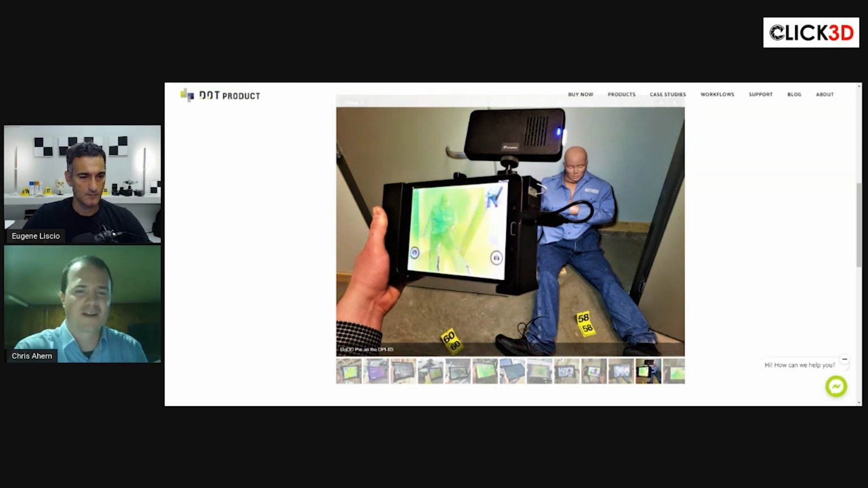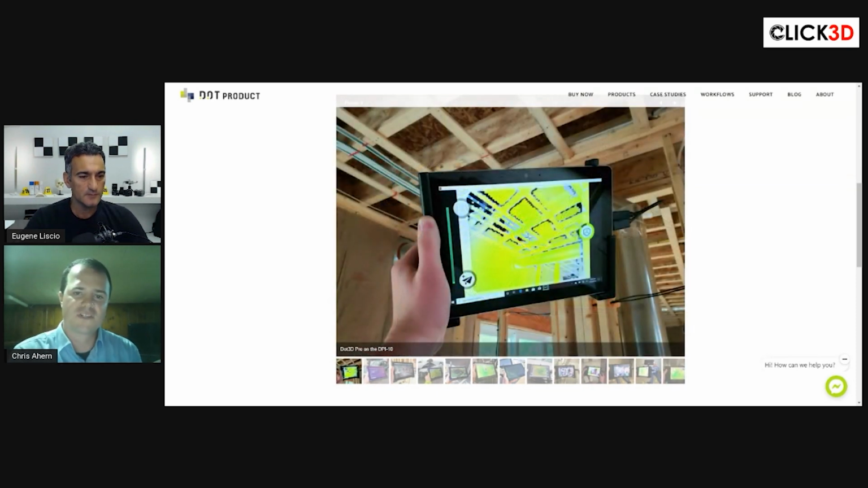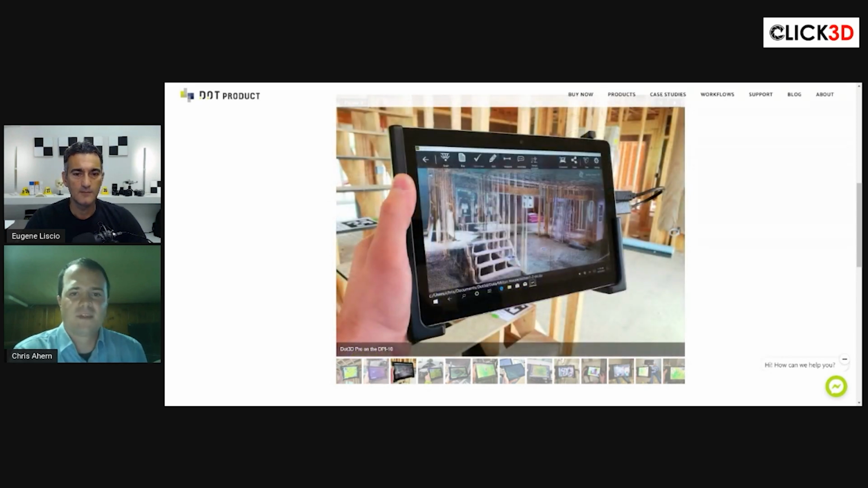Sorry, correct myself, Dot3DX. And this is kind of the second tier down from Dot3D Pro, but it goes from $995 a year for the Pro version to only $395 a year for the X version. So if you're happy sharing your data and working with it for measurement, visualization, and annotation purposes within Dot3D, then Dot3DX could be a way to go.